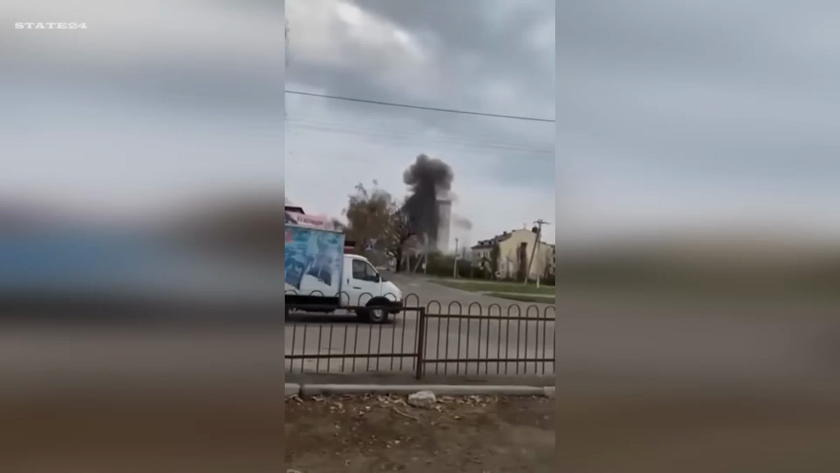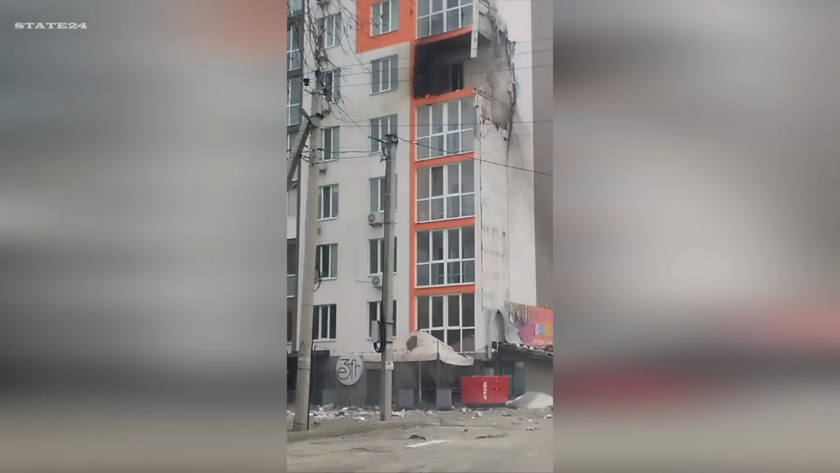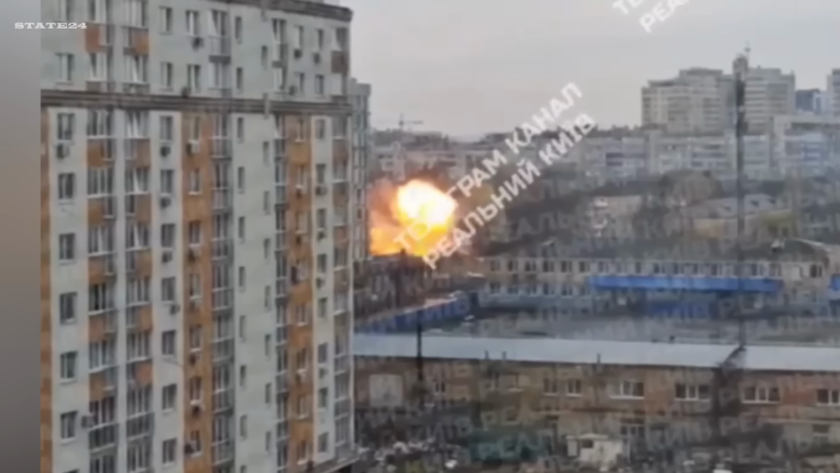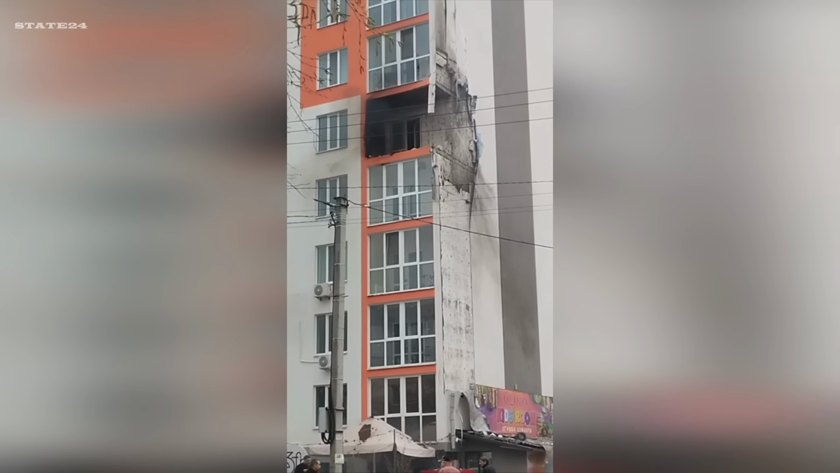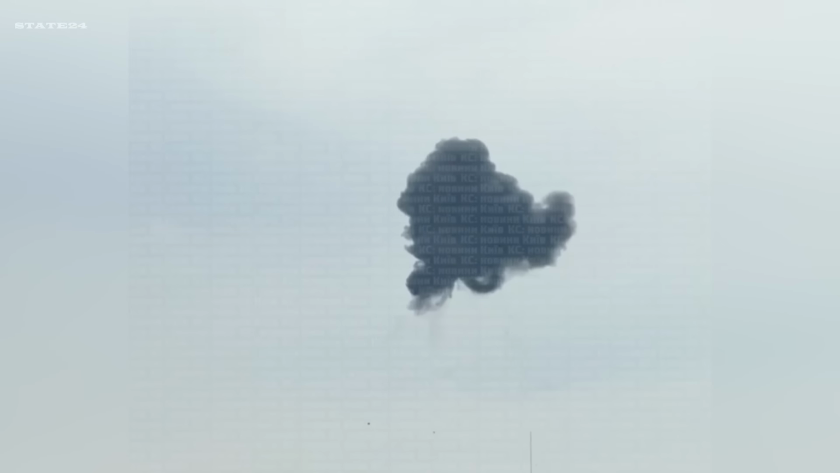This is Obukhiv, a residential neighborhood, a high-rise building. And this is the moment a Russian Shahed drone hits it. No military target, no strategic installation, just an apartment building where people live. Some drones were intercepted before reaching their targets.